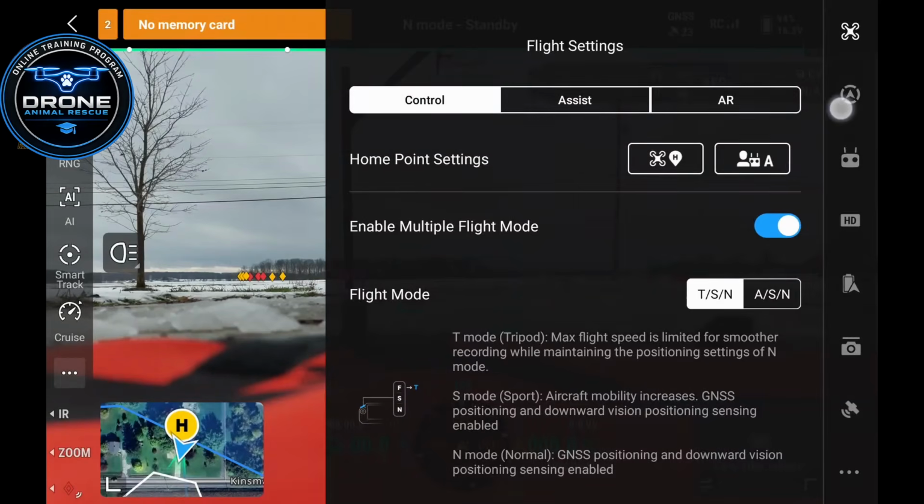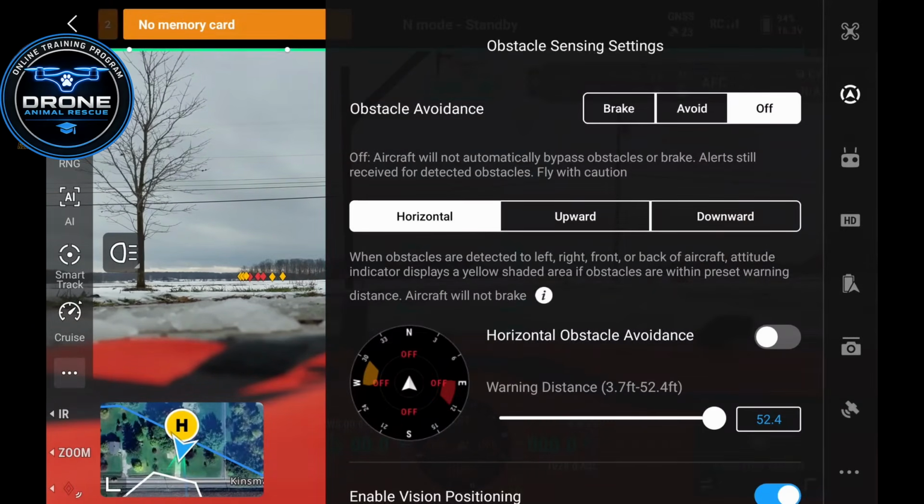Click the next tab down on the right. Okay, I talked about this in the modules for the 30T and 3T. But when it comes to my obstacle avoidance, I turn it off. Now, this is a big personal preference, and you have to just ask yourself if this is something that you want to do. But I like to have complete control of my drone at all times.